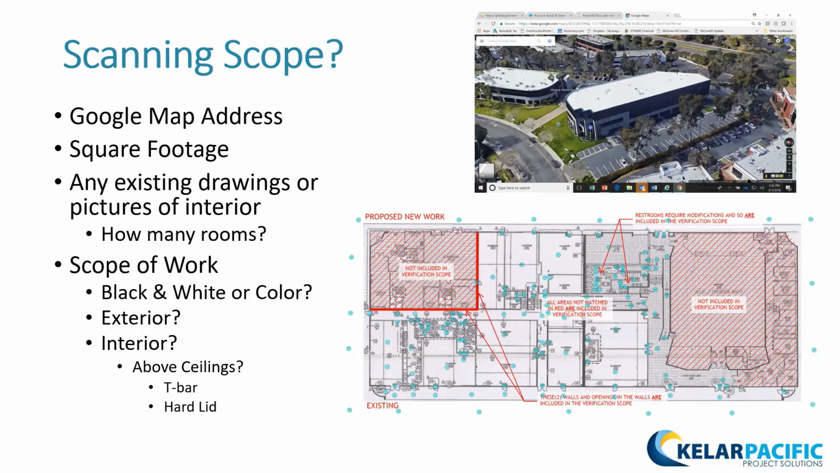And then, I think a real big difference is whether it's below the ceiling or above the ceiling. If it's above the ceiling, is it a T-bar where we can move the acoustic tile, or is it a hard lid? And are there access panels? Are the access panels good? We've had it where we've opened them up and there's just something in the way that we can't use it.